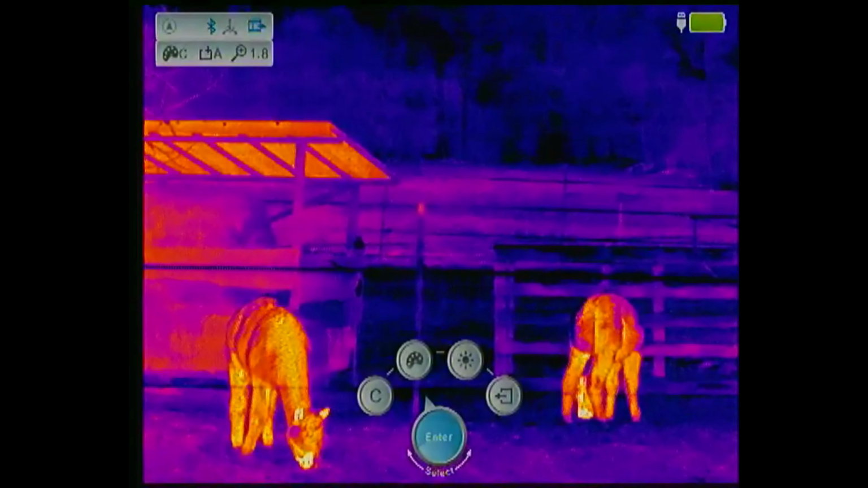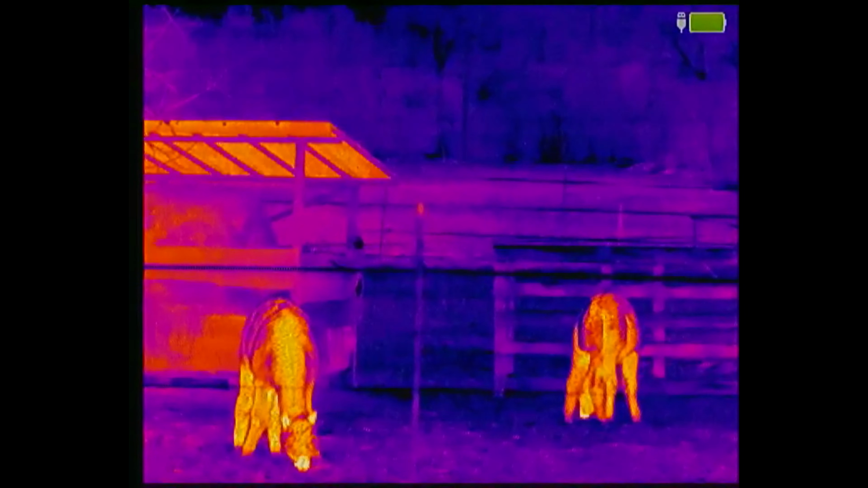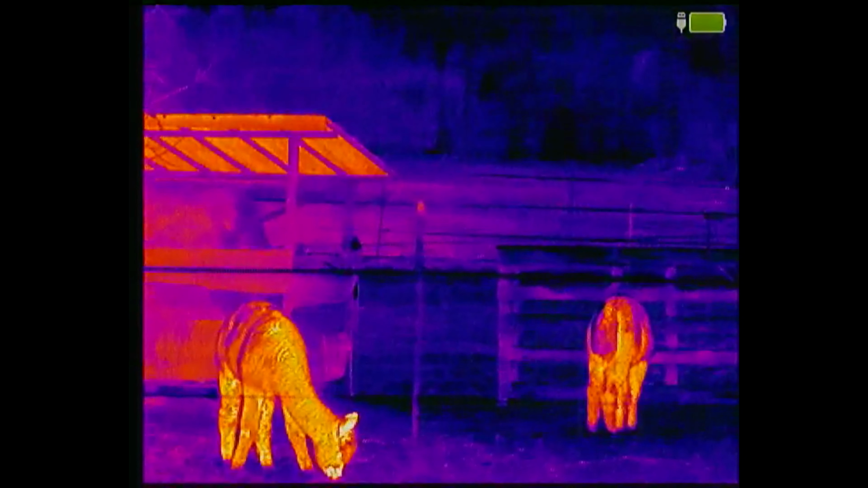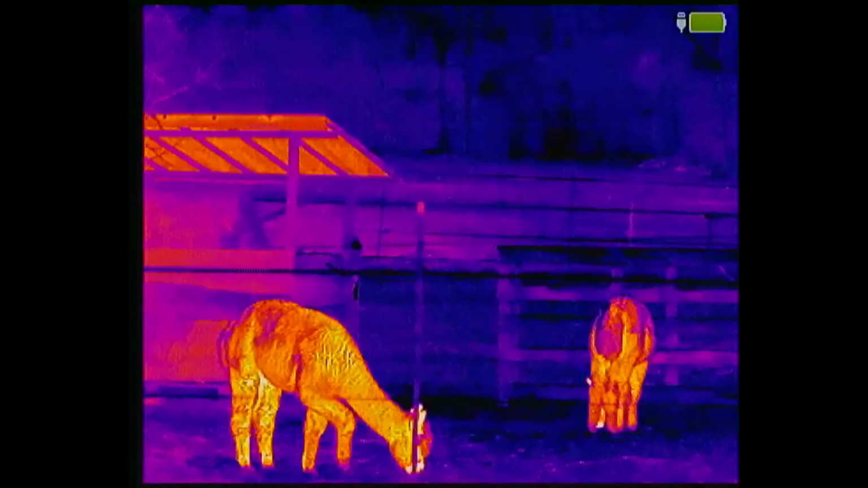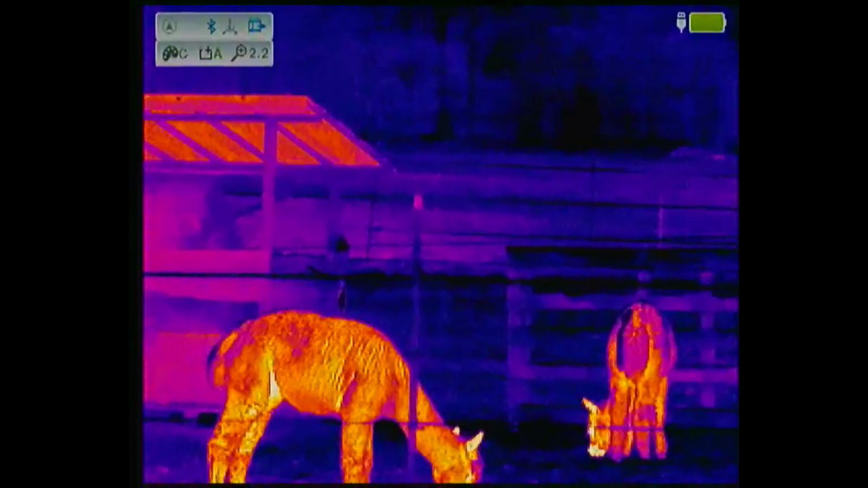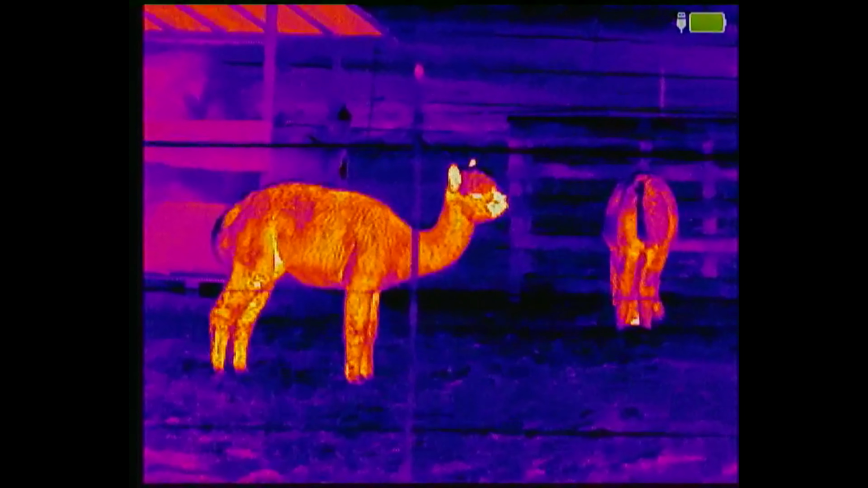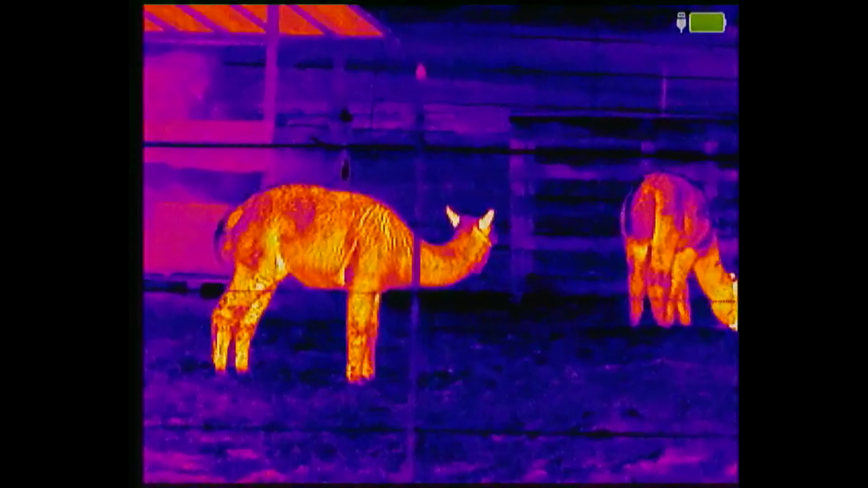The unit, by the way, costs around 2,850 euro. With the exchange rate, I think $2,500 or $2,400. And for this kind of money, yeah, you get a lot, but not everything.